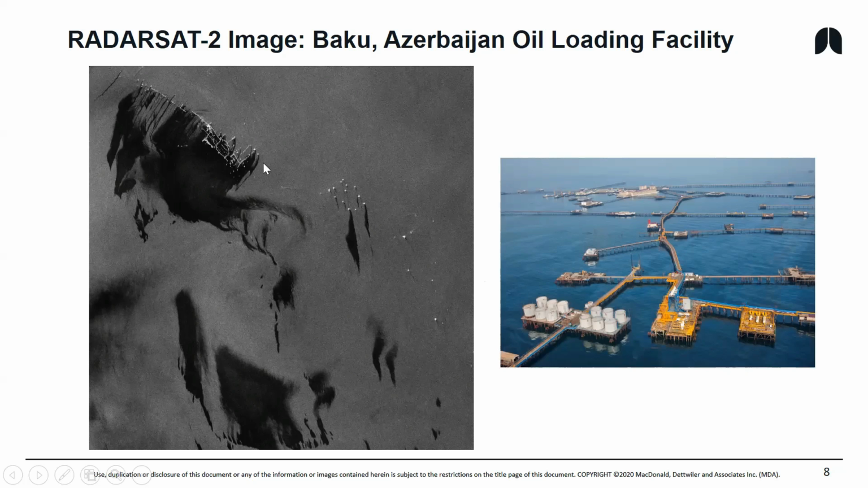So what you're seeing here is the loading facility of Baku, Azerbaijan, and production platforms that are having some oil come off of them. There's quite a bit of oil in the water here, and this is kind of what the loading facility looks like, this portion of the image. So you're seeing quite a great detail. The ocean surface was just ideal here.